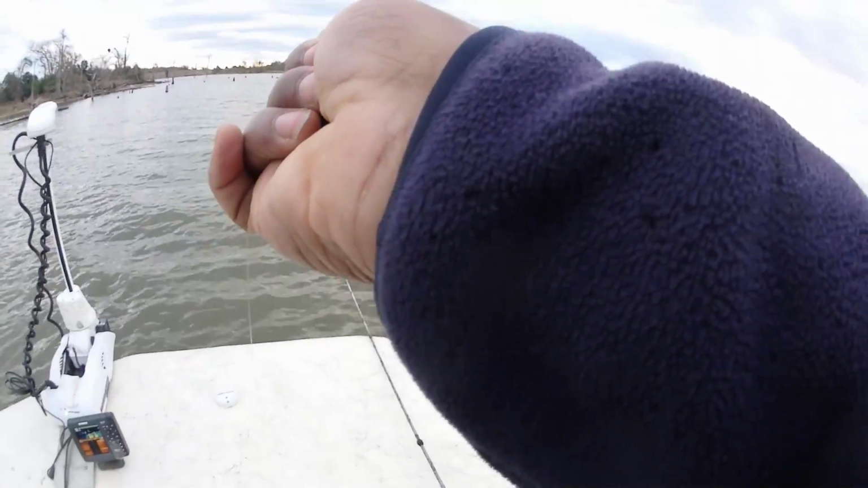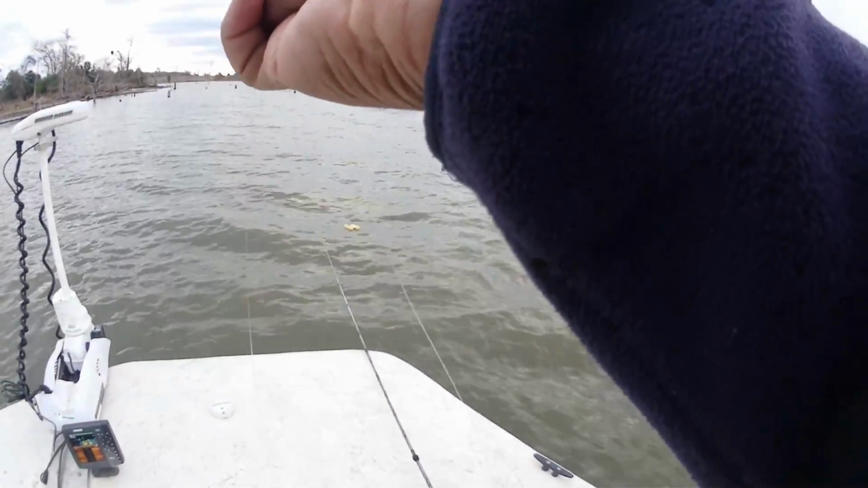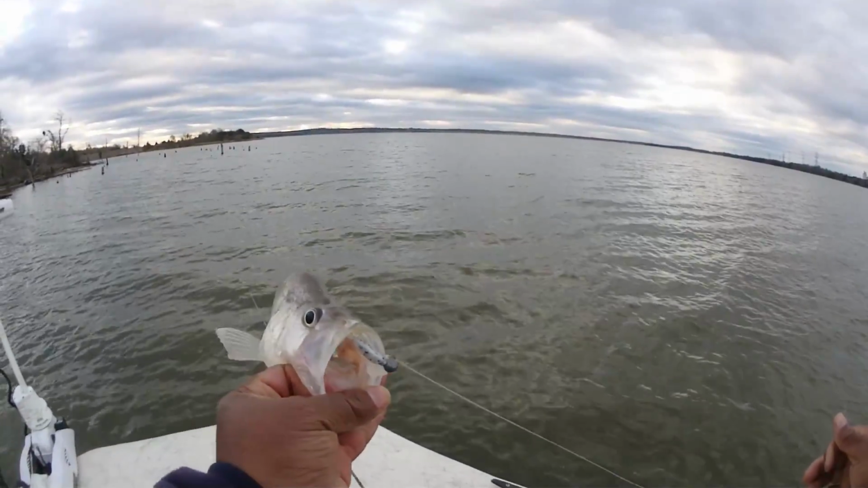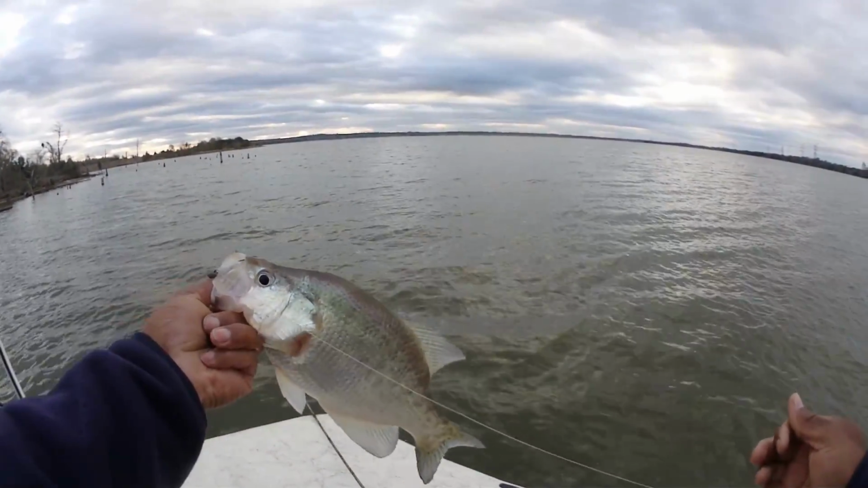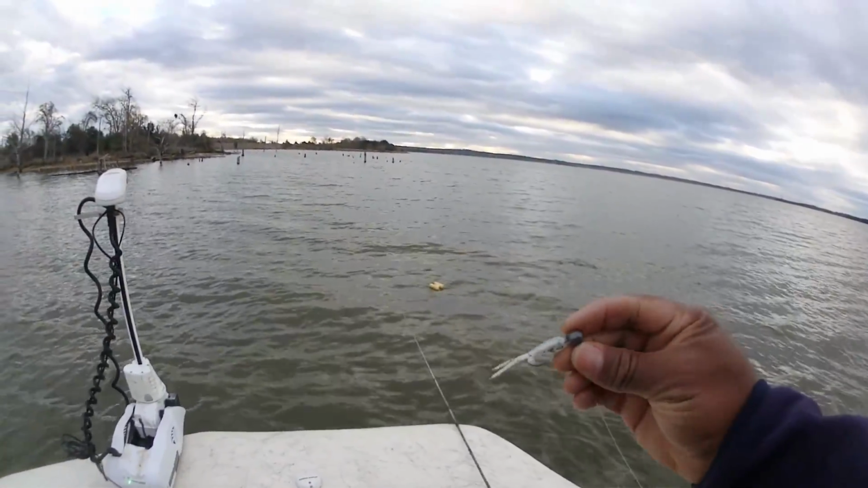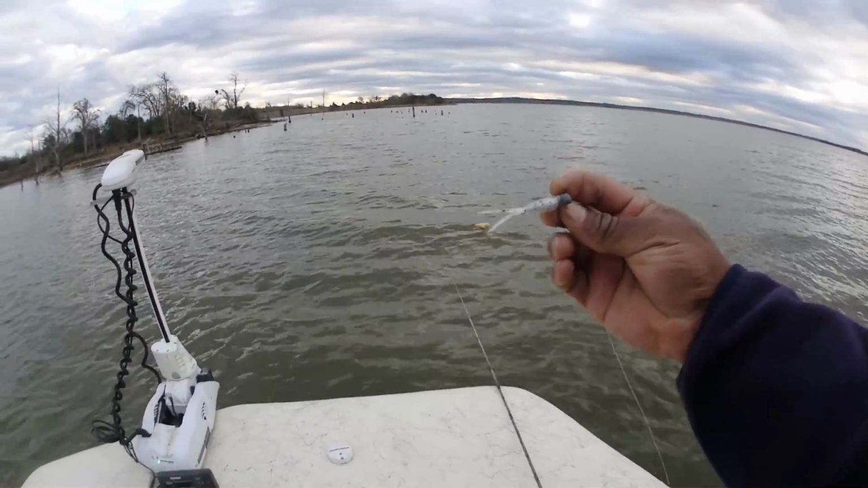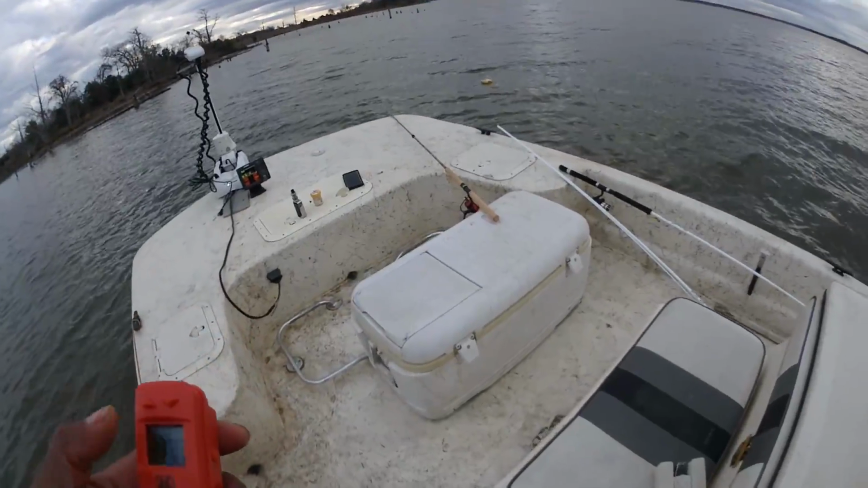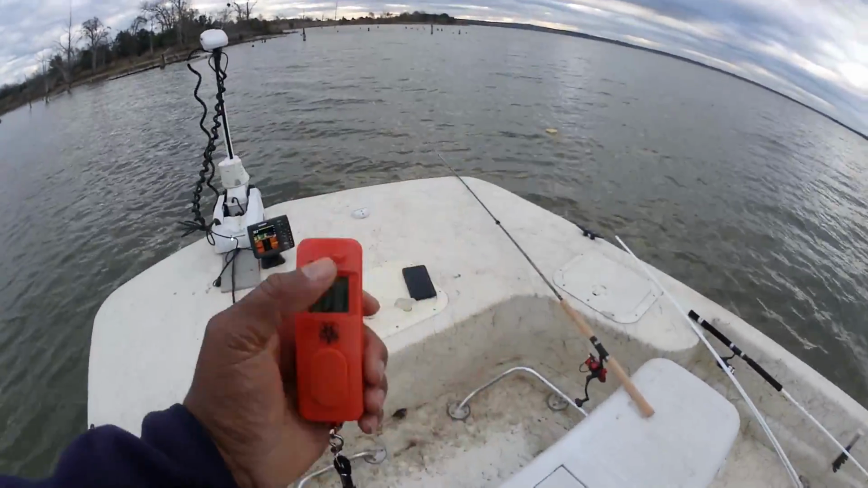Oh, white crappie. Again, guys, that slow raise. Got that old Limits tackle bait right in its lips. Nice one. Yes, sir. And of course, I had to have a little crappie crack. This is one of those little split tail baits. Bite! Number 1 on the clicker.